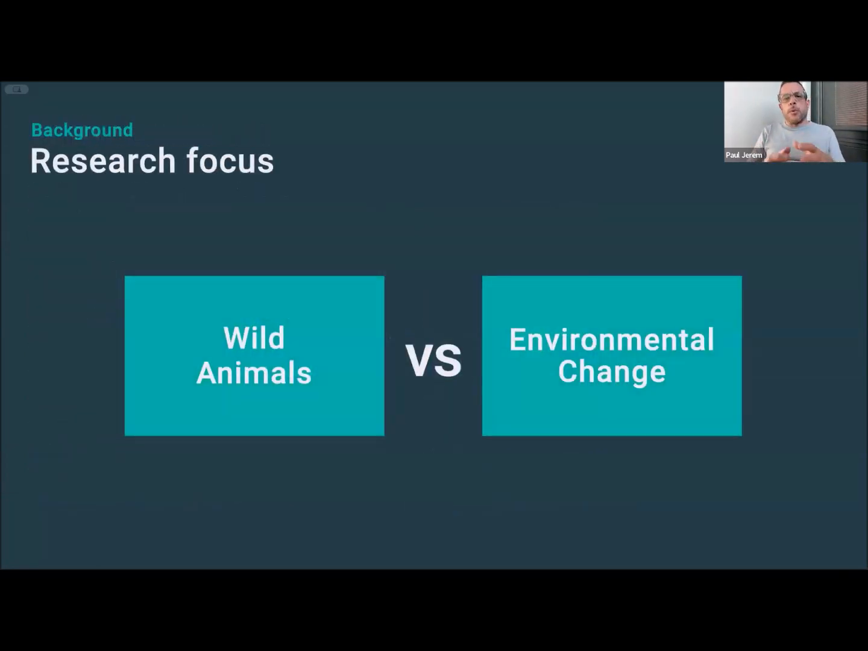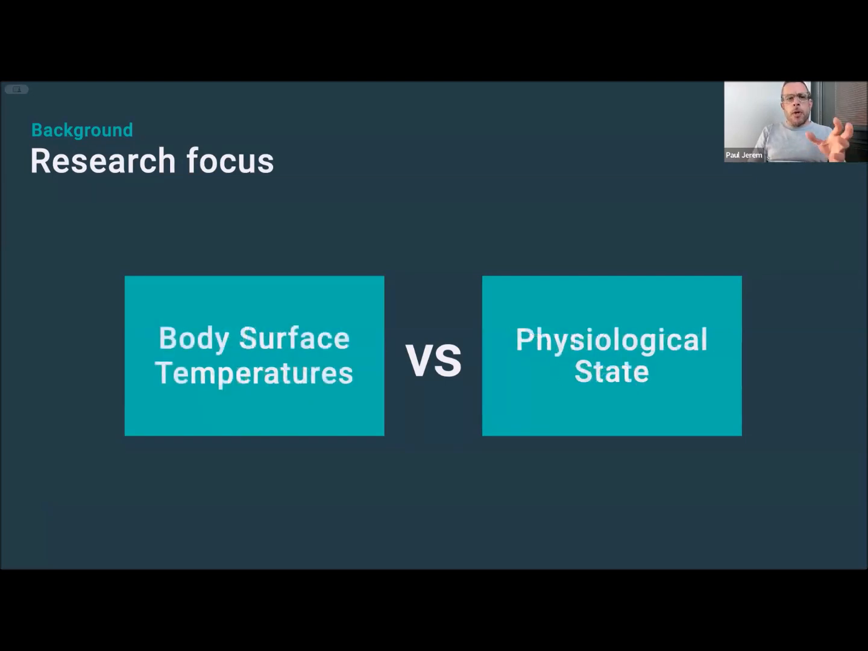So as you just said, the broad focus of my research is trying to understand how wild animals cope with changing environments. And currently my main work centers around developing thermal imaging of body surface temperatures as a non-invasive way of investigating physiological state.